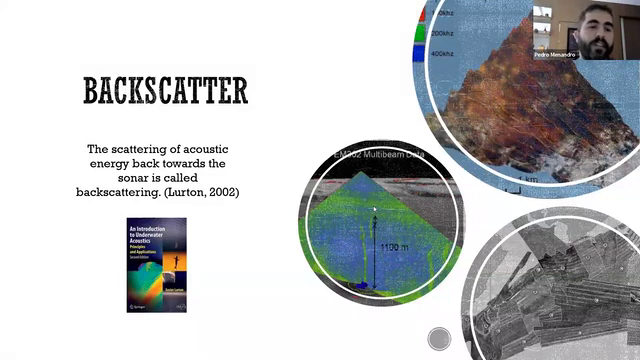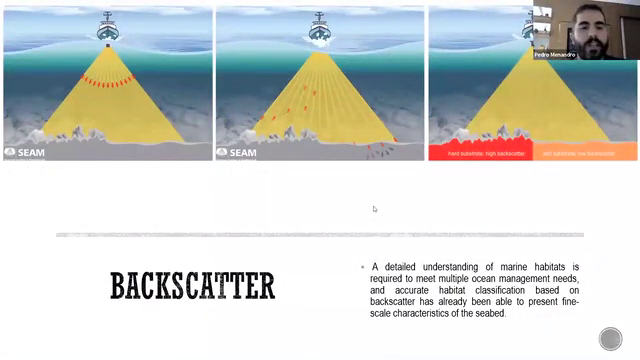The scattering of acoustic energy back towards the sonar is called backscattering, the definition by Lurton. And here we can see an illustrative scheme showing the acoustic emission, the interaction of the sound with the seafloor, and the reflection back to the equipment. This result allows us to distinguish the hard substrate and the soft substrate. This is very basic, but it illustrates the idea of the backscatter well.